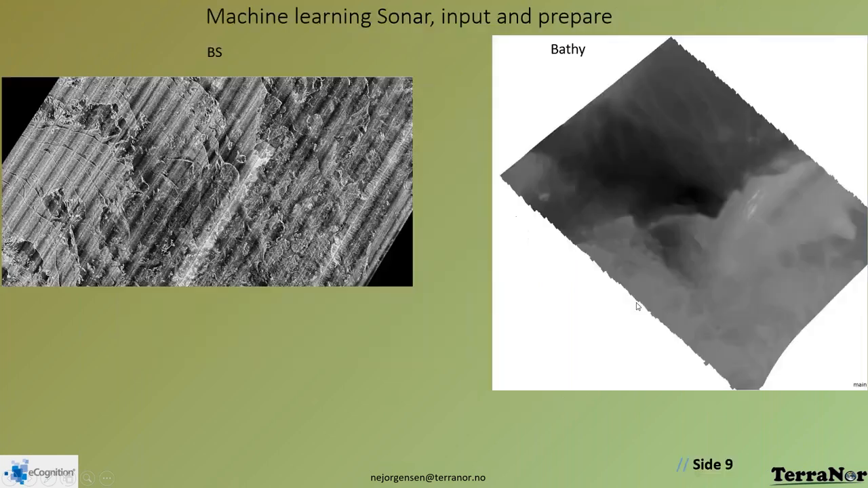Okay, let's go down to basics and what you're here to listen to today. As I mentioned, we cannot work with this sonar sound data. We need it to be created as backscatter and bathymetry. That's the input to these algorithms. If you look here, there's a large area, and you can actually see the boat has been going, the stripes here, and you have the soundings to each side. So this is the backscatter.